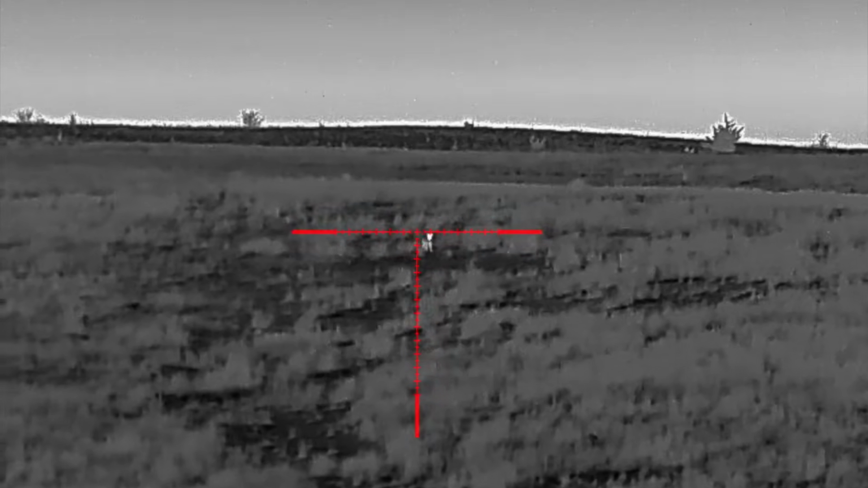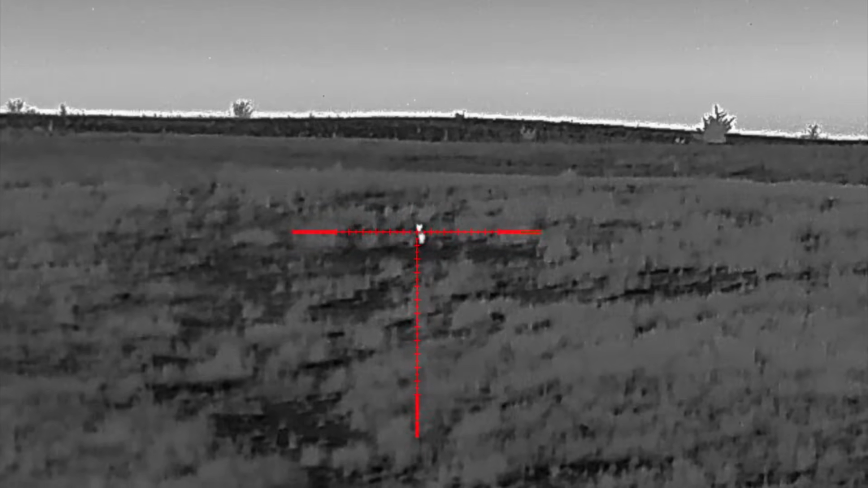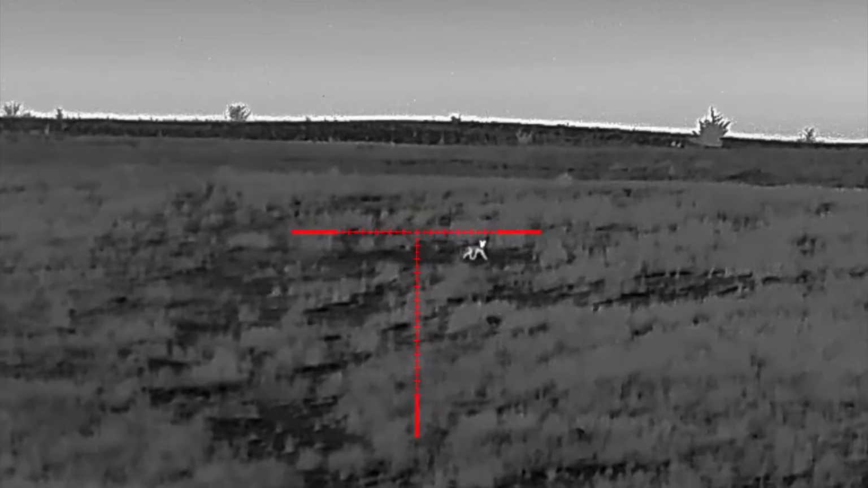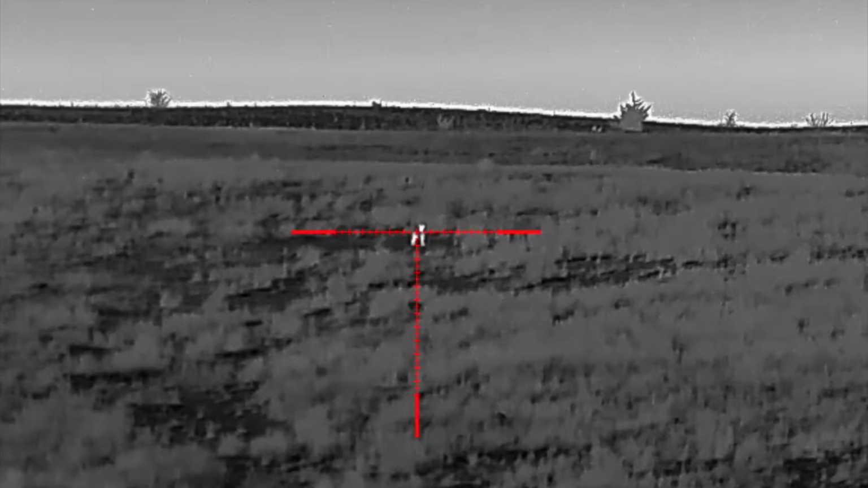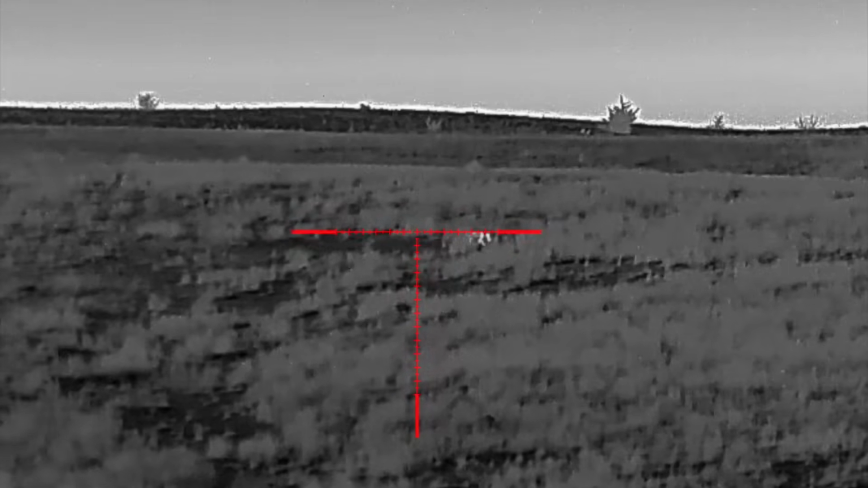Keep coming, bud. Come on in here a little more now. There you go. There you go. He's getting a little antsy. Yeah, we could. Oh, you bastard.